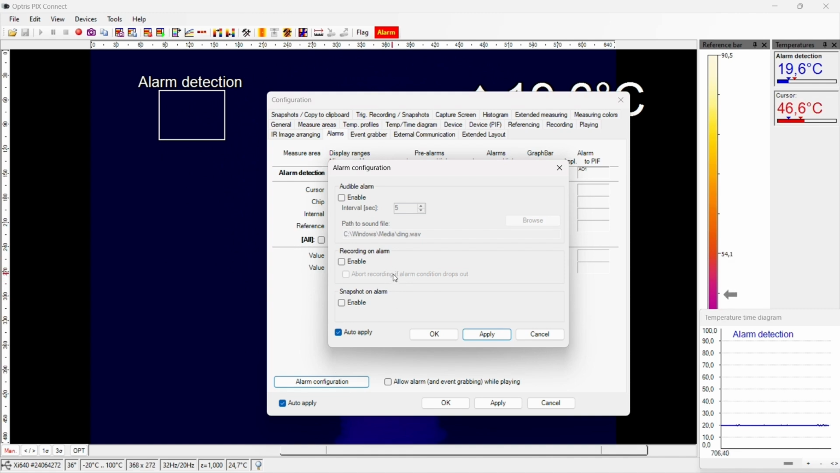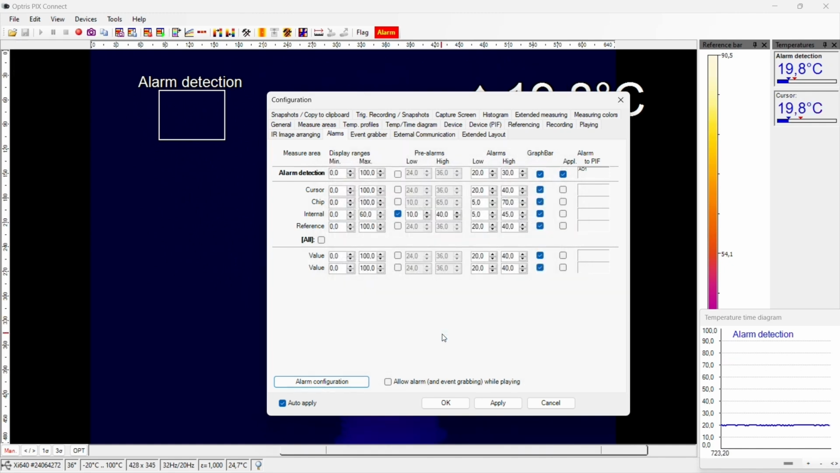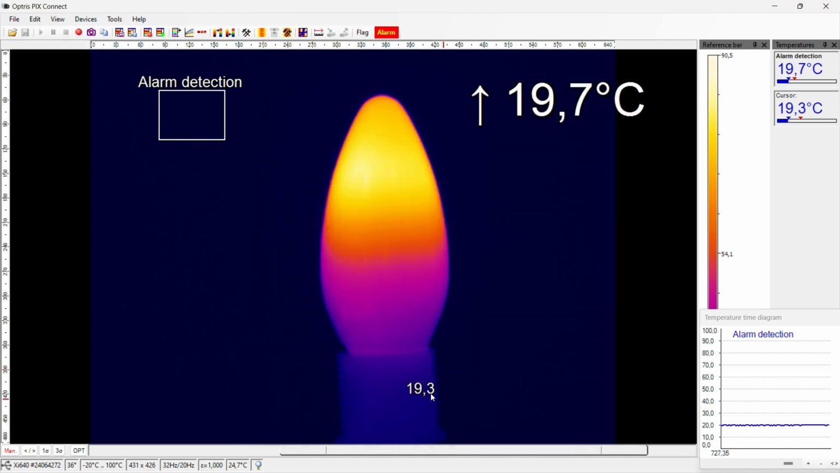Additionally, you could also start an audible alarm with a sound file. In our case, we activate the item Snapshot on Alarm. Push the button Apply and OK. Push again the button OK to leave the menu. Now you can move the created measure area to the position where you want to observe your object to detect an alarm.